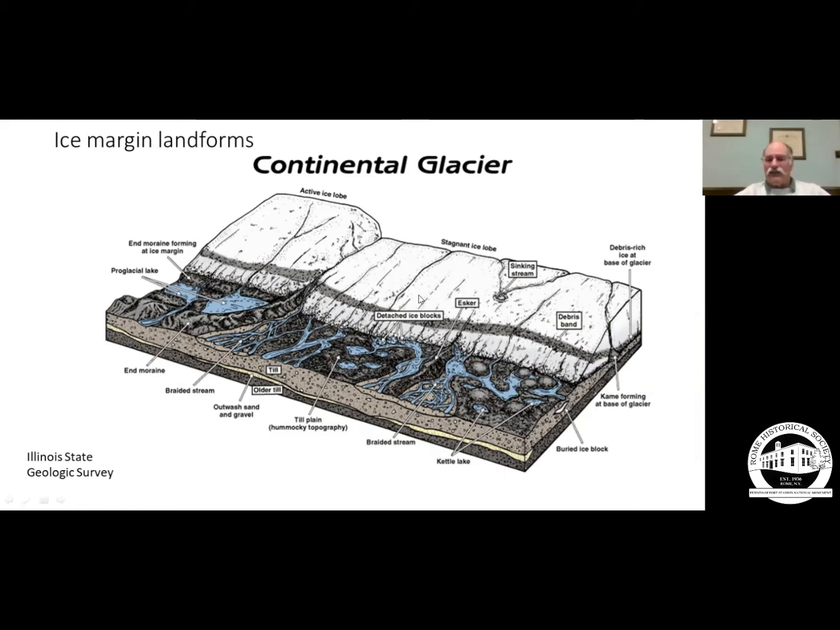As the ice melts, the water's got to go somewhere, and a huge amount of water melted out of that pile of ice that was around 3,000 feet thick here. Much of it drained out and traveled down to the south. Some of it pooled in proglacial lakes, and some of it flowed underneath the ice.